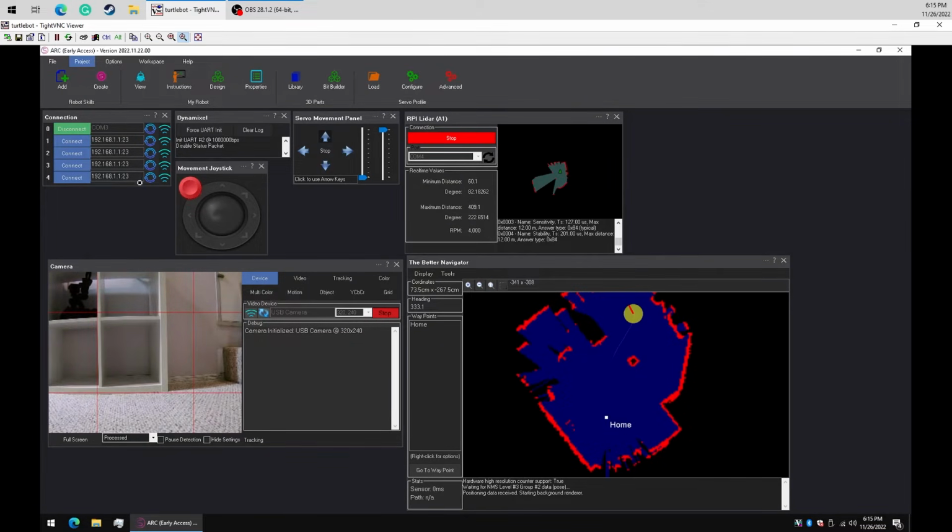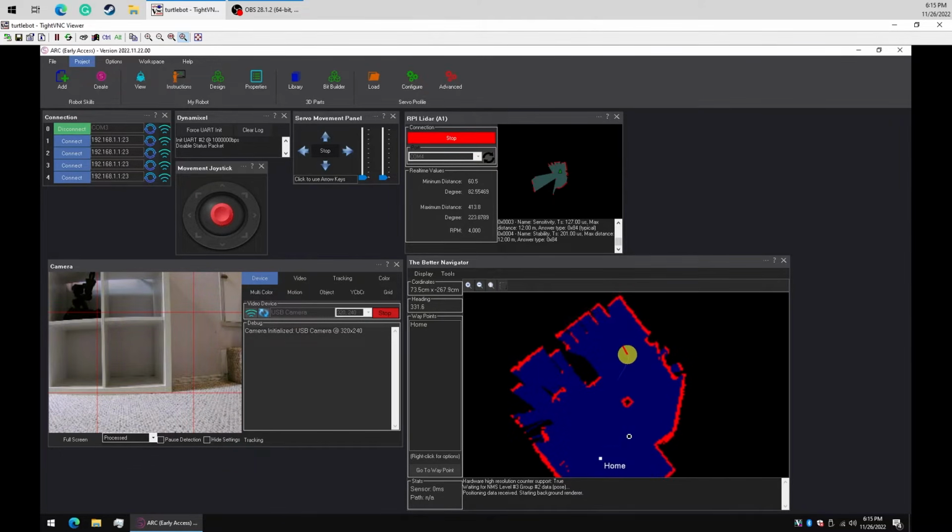Okay, so we have our home position and we know where the robot is, and this is kind of neat. Look at that. The shelf has been detected, all the different compartments within the shelf. Isn't that neat? That's wild, actually.